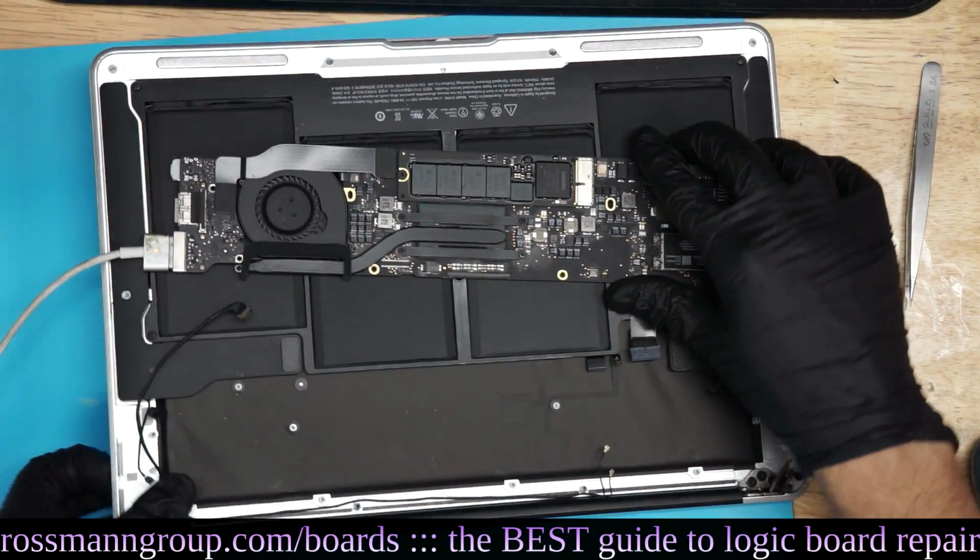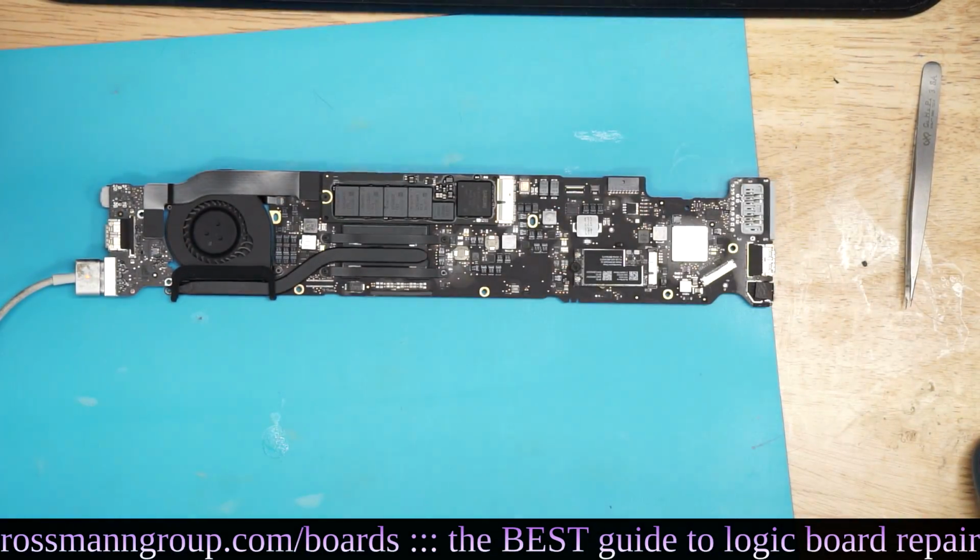So, we're going to open all this up and get this PM Sleep S4L to work again. And it's still drawing 0.019 amps. That's no good. So we're going to go down our list of power rails and see which ones are not present and which ones are present.